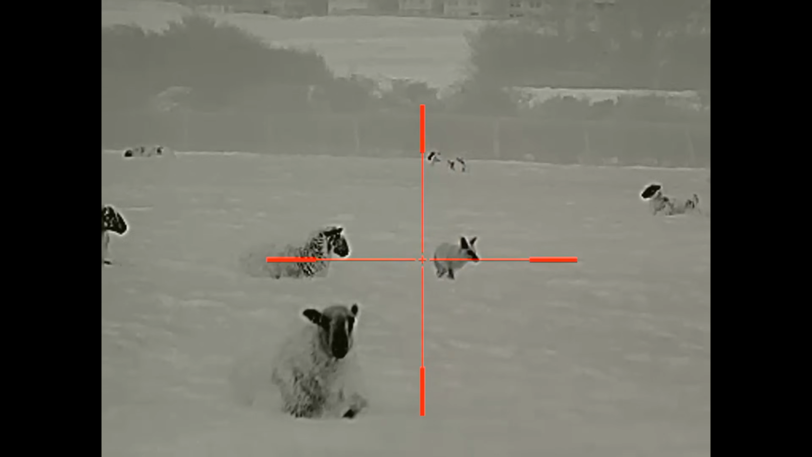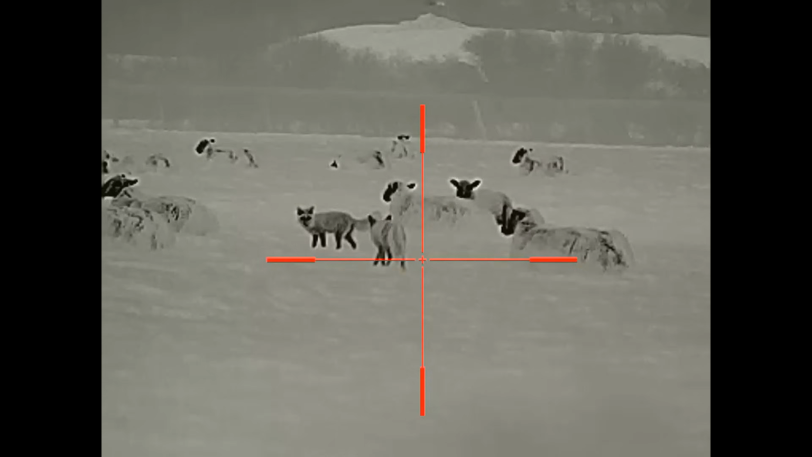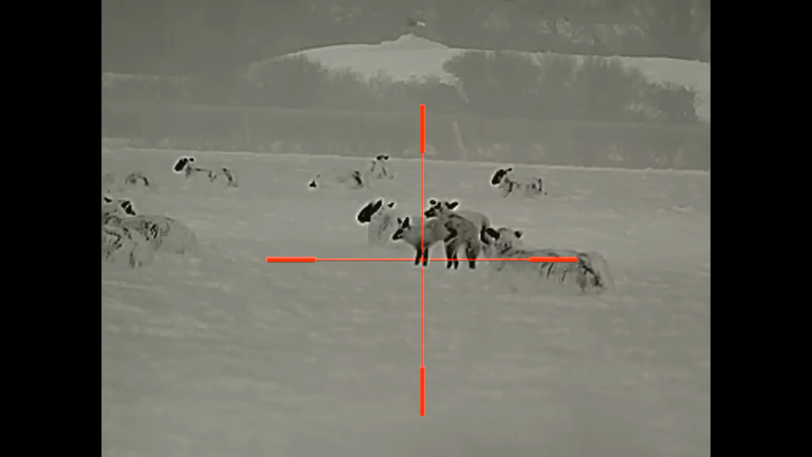So they've got two of them out in the field there. They're pairing up, they're mating or starting to. Yeah, they're definitely following each other around. Yeah, he's just trying to mate her now. I just need it to come clear of the sheep.